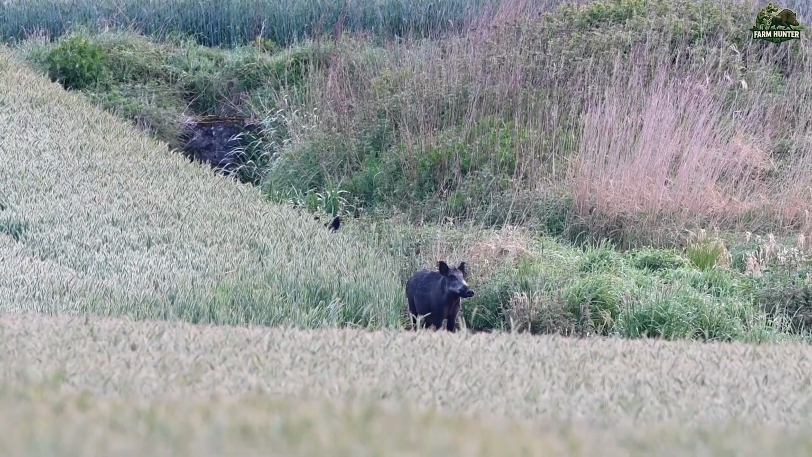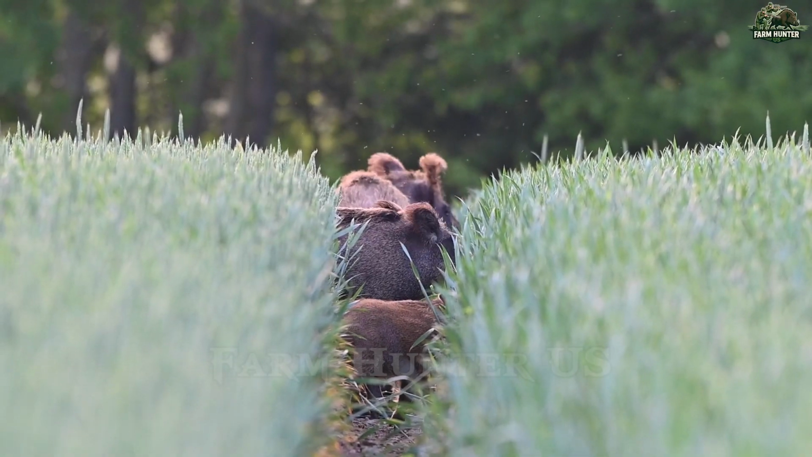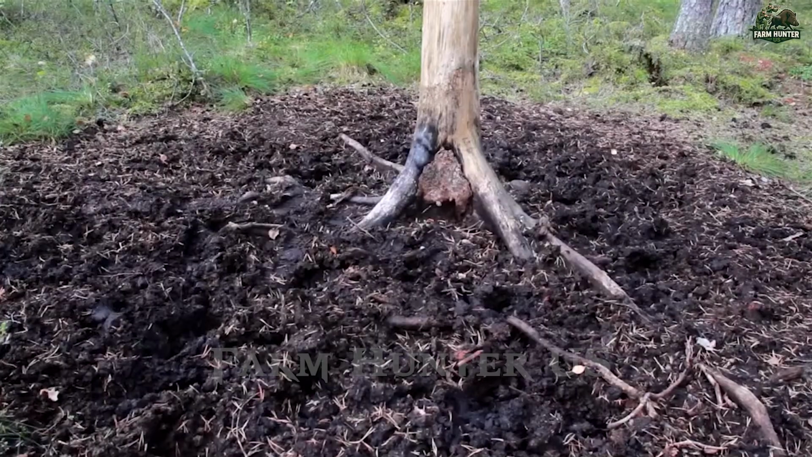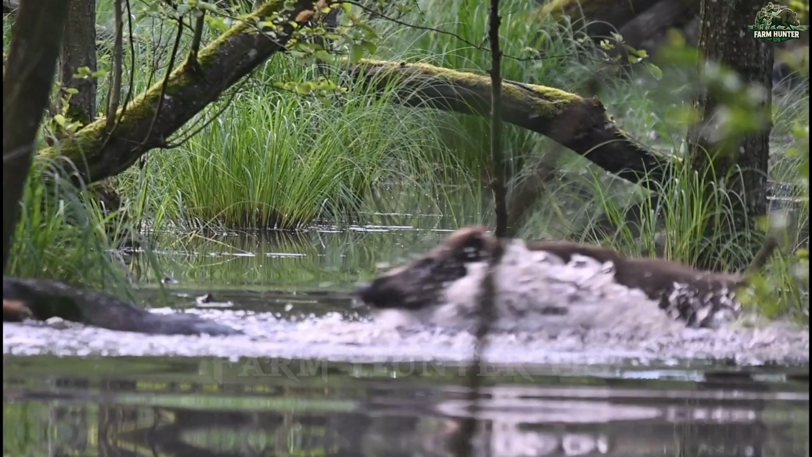Wild boars are no longer just a nuisance, they're an agricultural nightmare. In regions like ours, these invaders are tearing through farmland, destroying crops, and contaminating water sources. But the threat goes beyond property damage.